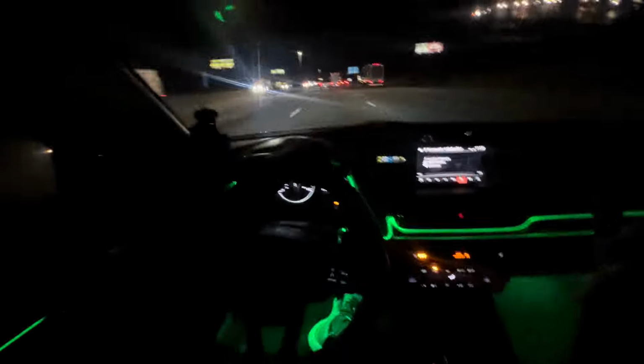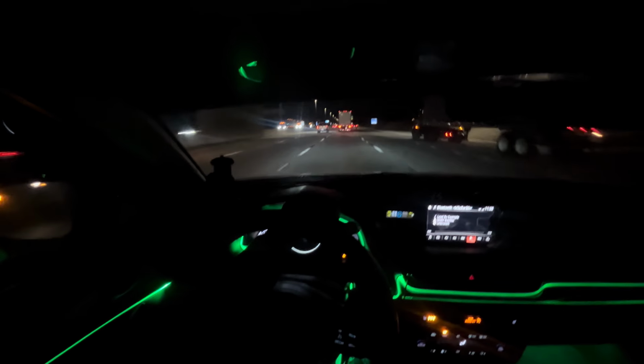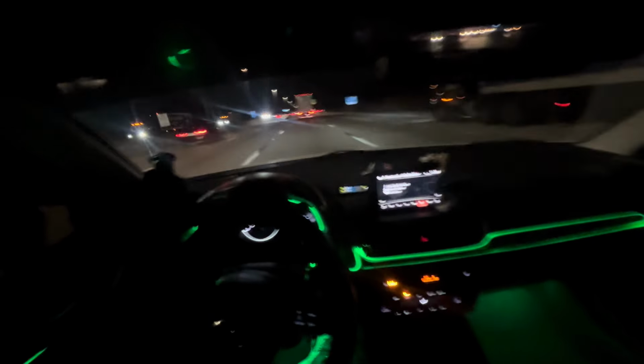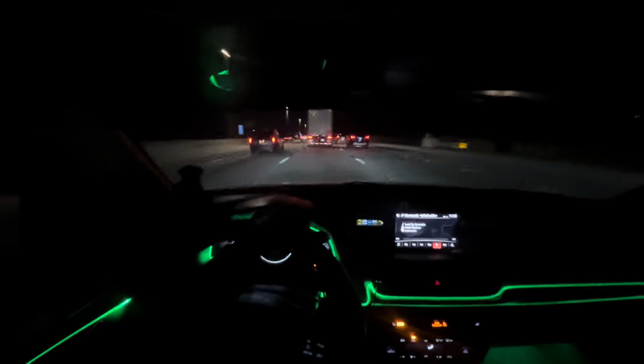I'm finna need a new spare tire, dog, for real. That's crazy. If it ain't a nail, a pothole, or something, I'm too close to this truck. I wish I would let a rock hit my windshield, bro.